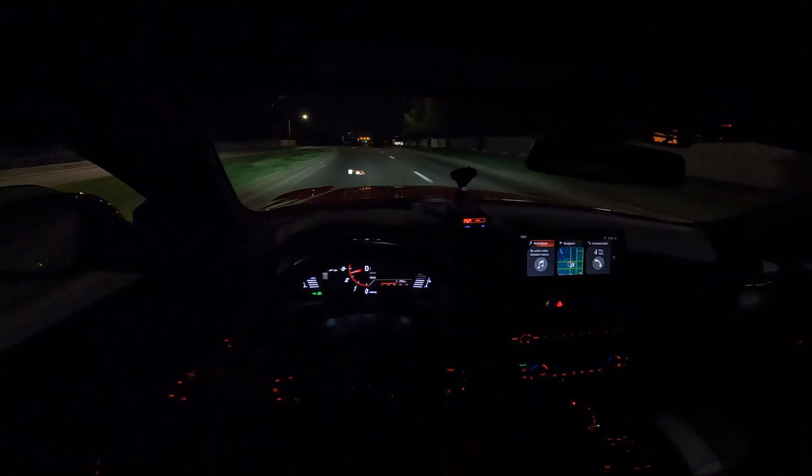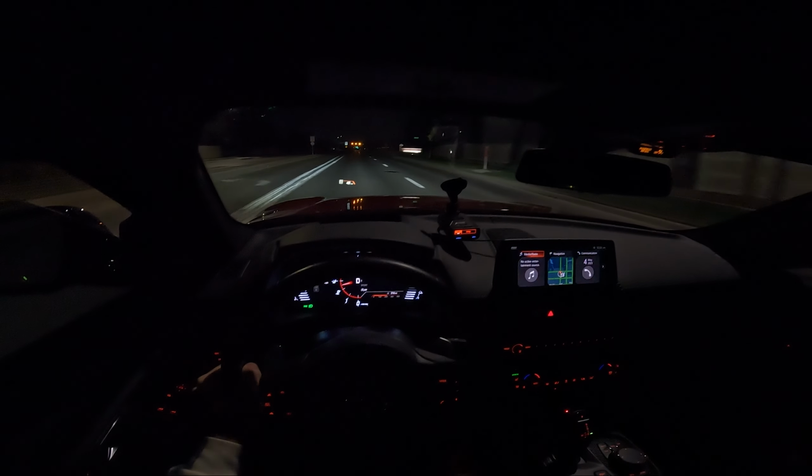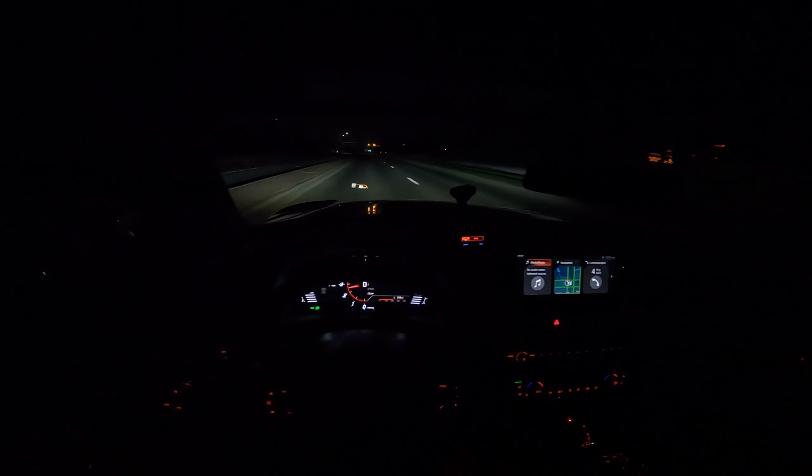There's actually a police station right back there, so I was kind of looking back in my rear view just to make sure that wasn't a cop pulling out by that gas station right there. So that would not be fun.